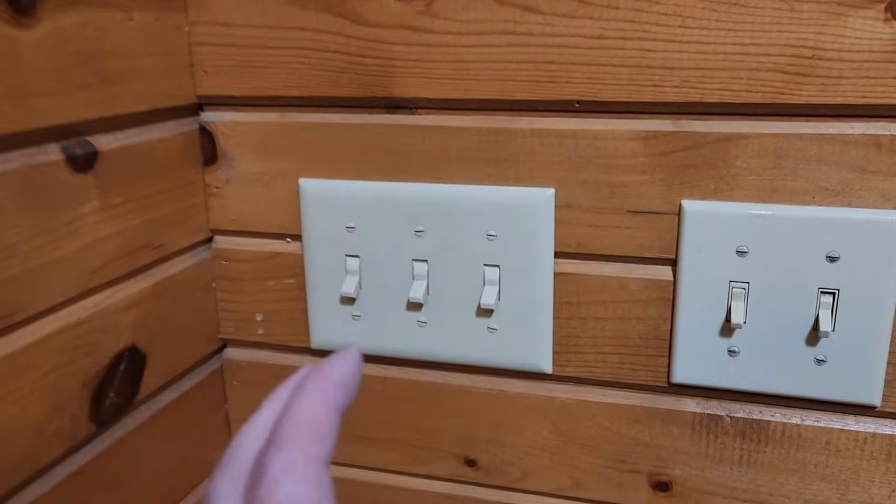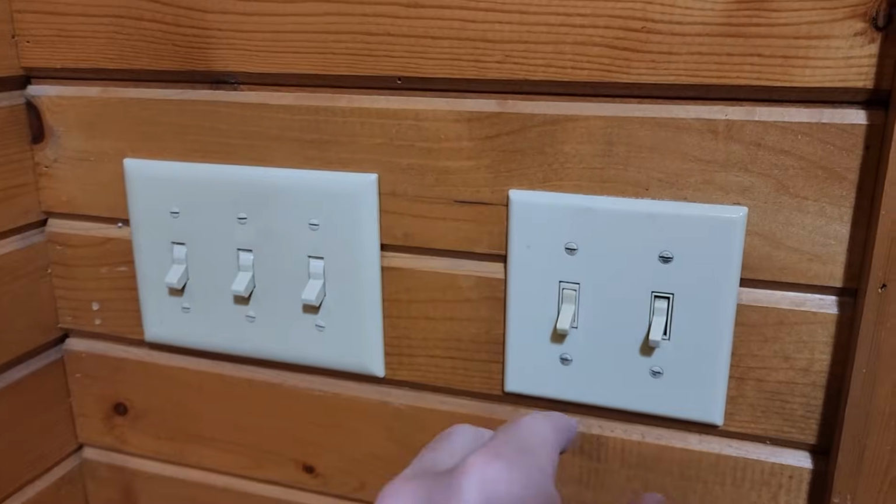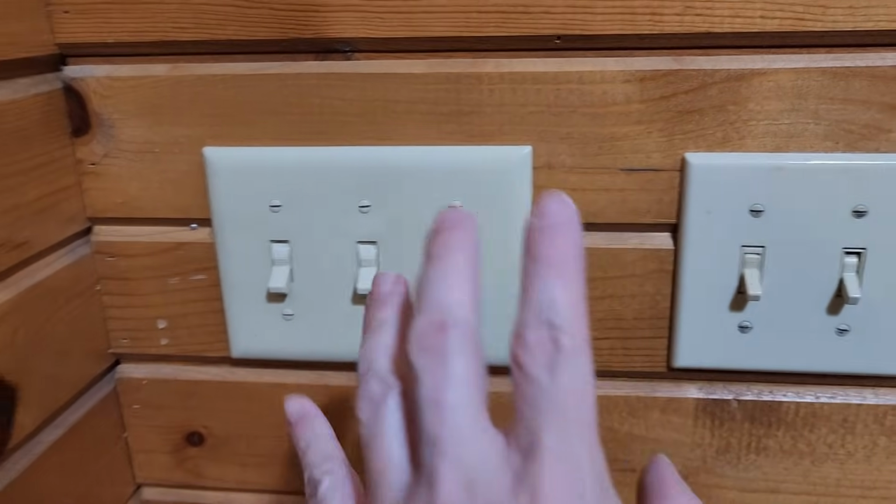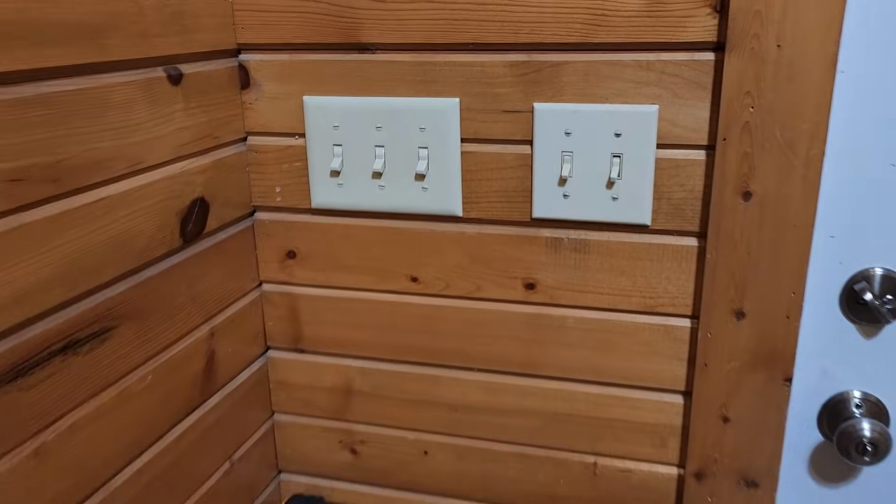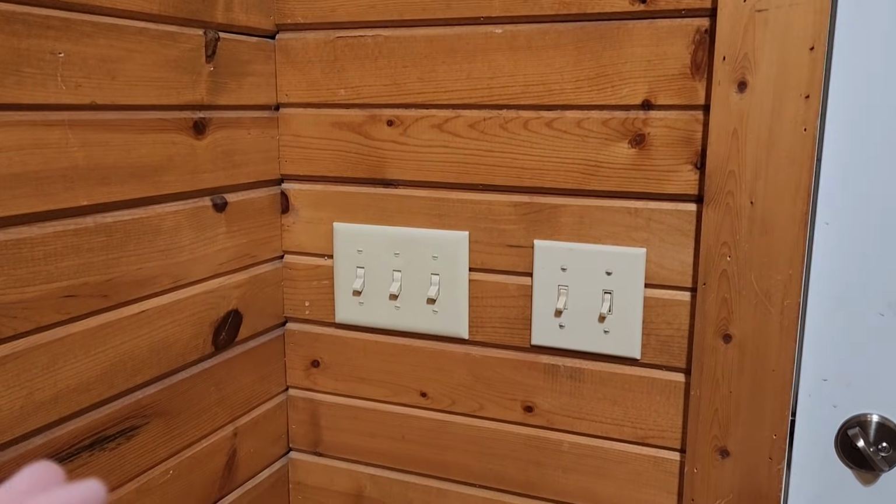So there it is, guys. Go around your exterior walls. Don't worry about the interior ones. That's not going to help. Exterior walls, and throw on some insulators over your switches and outlets. Get a little more insulation, a little less drafty. Save on the energy bills just a little bit.